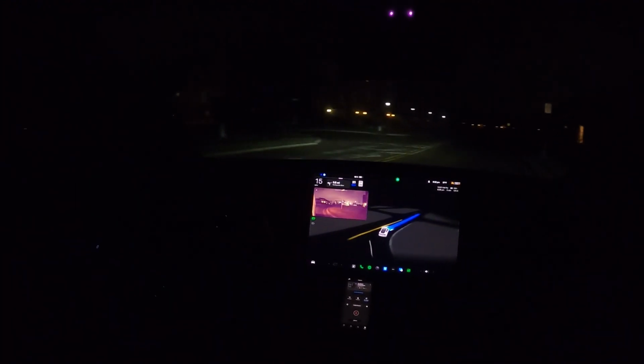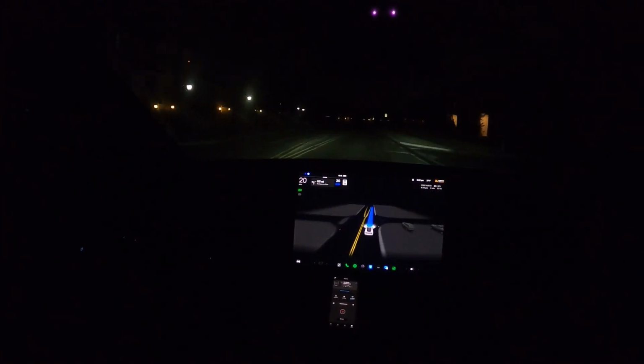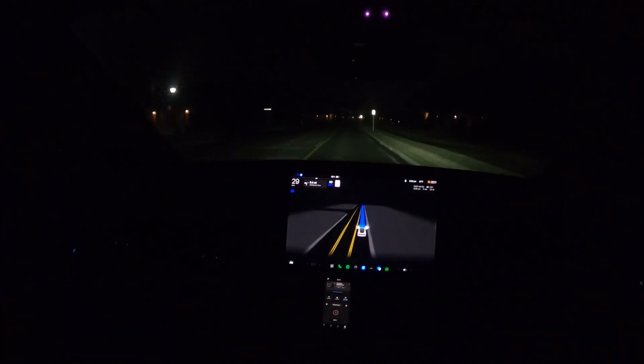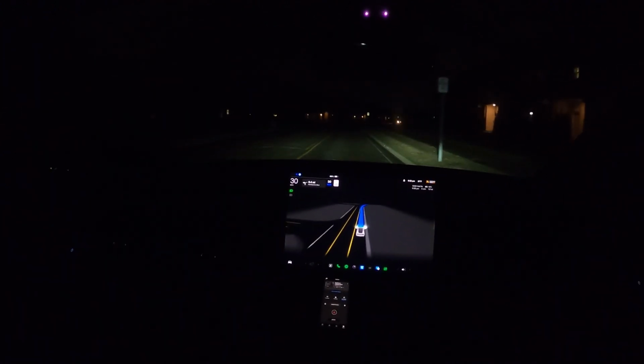Nice. That was like a little mini roundabout for this kind of complex area here, as in like houses and apartments, condos, I believe, is this area.